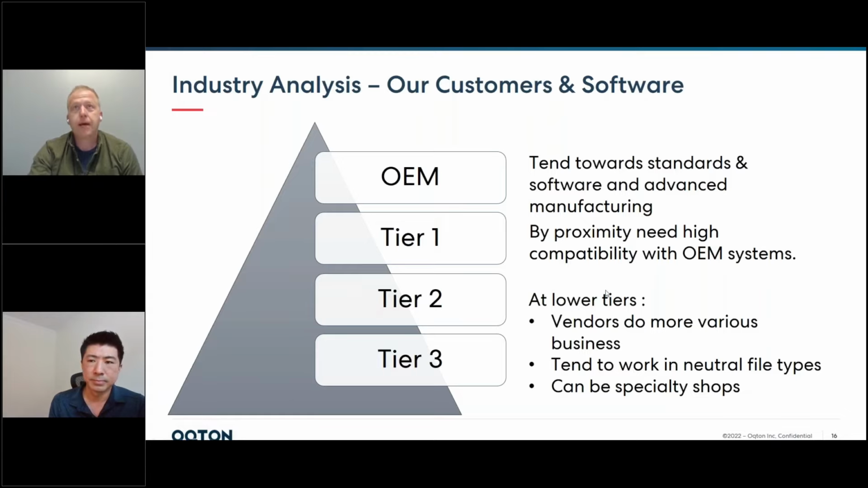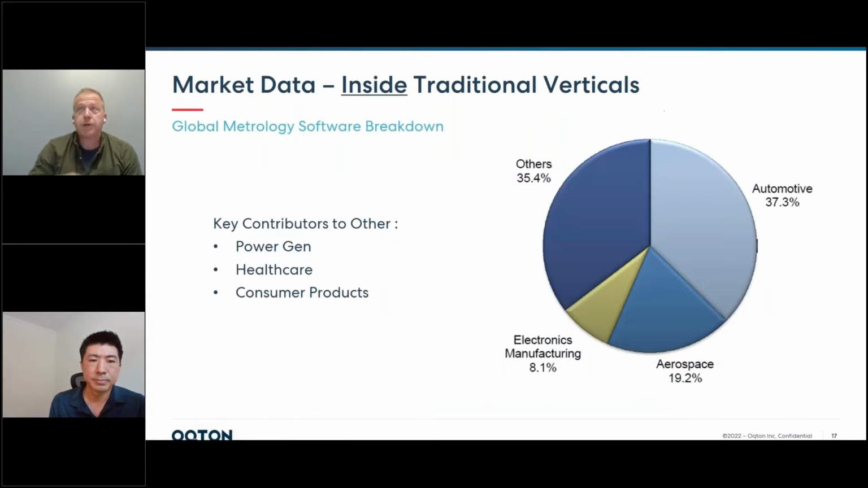So if you want to look at what's happening in general, at where metrology stuff is sold, and this all ties into an assessment after these couple of charts, you're seeing most metrology consumption and software consumption happening in automotive and aerospace. And this is an older chart, and I'd argue that aerospace is an even larger portion these days.